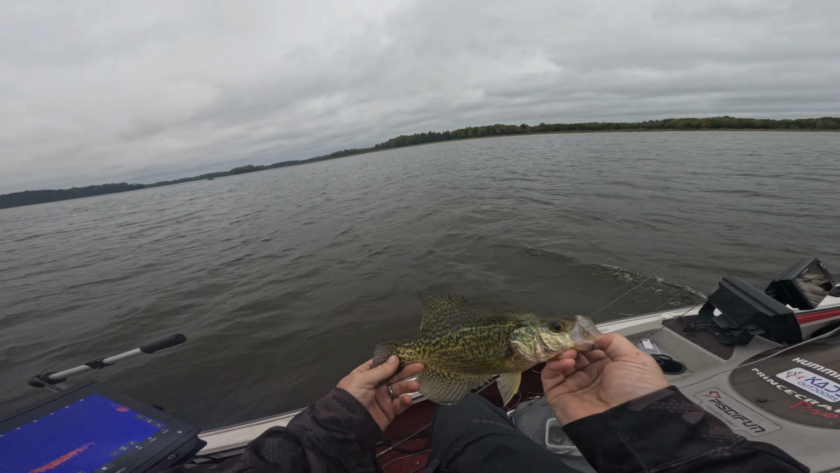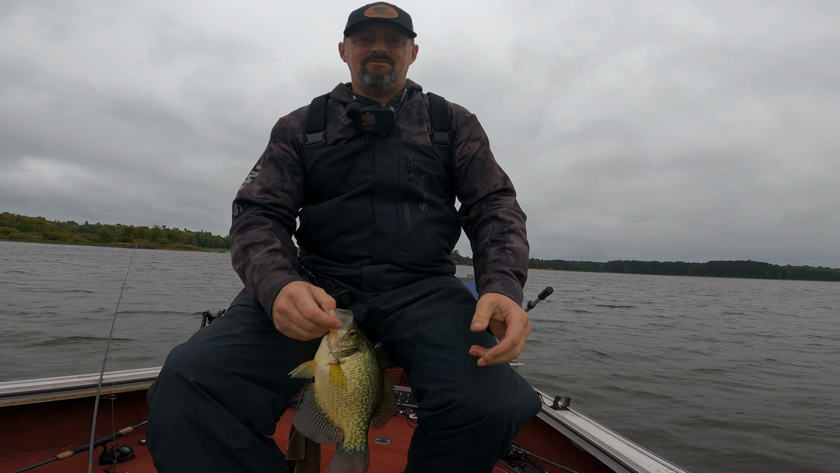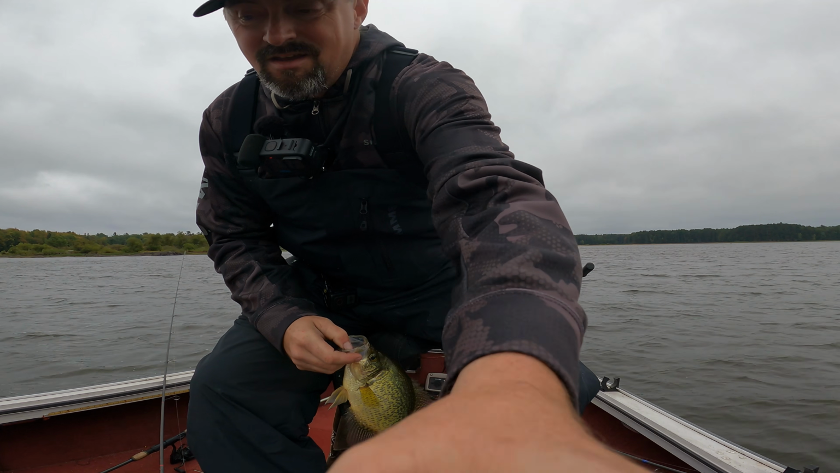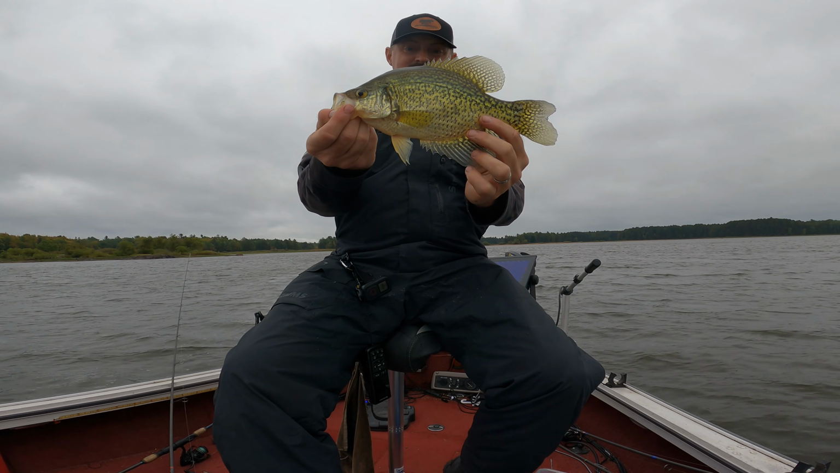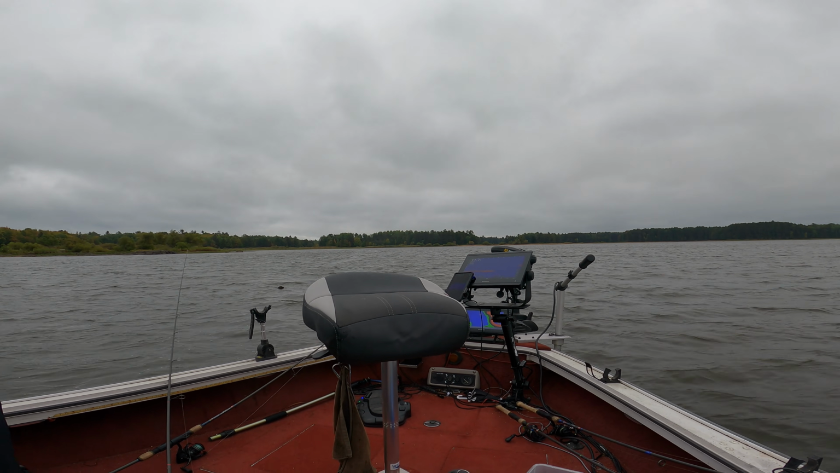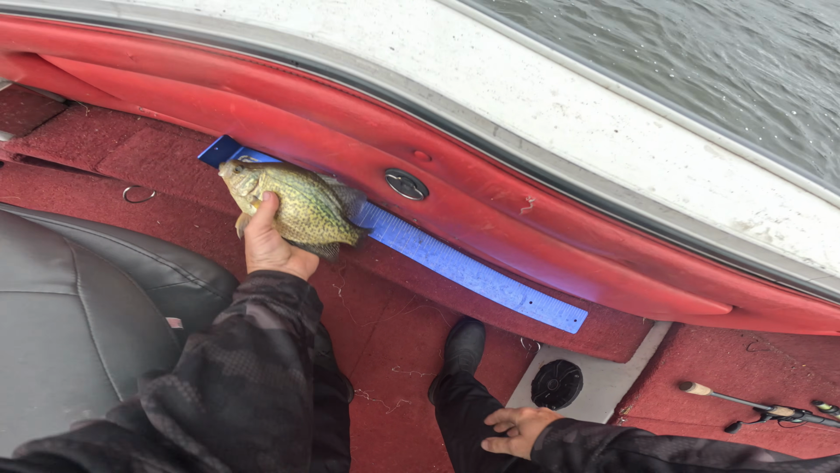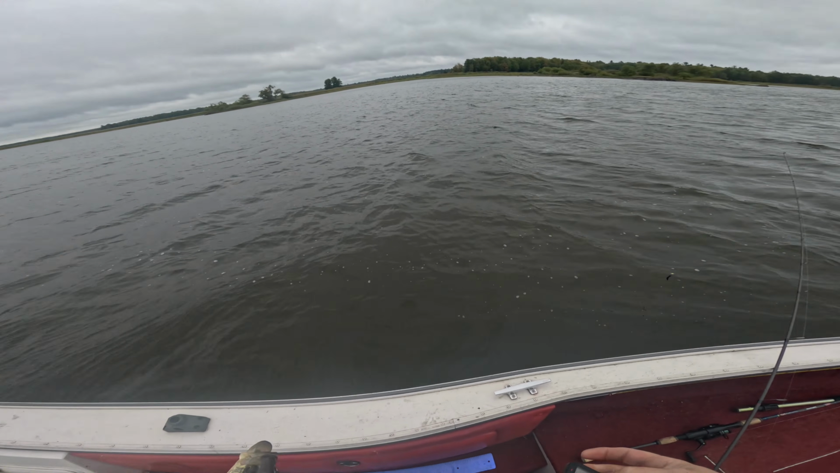It's like a 12 or so. There's a tree that's sticking up out of the water, and I just casted at it with my Kate Outdoors panfish rod. Let's see if I can catch a couple more of these. I might keep a couple of these.